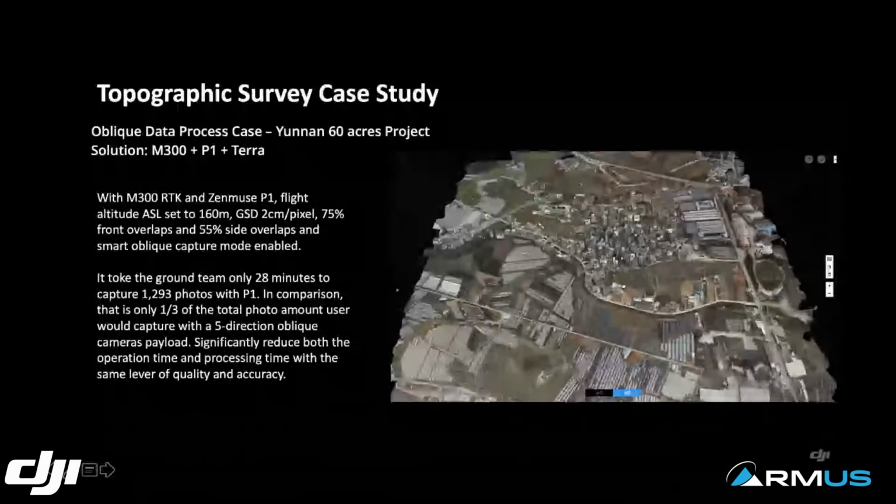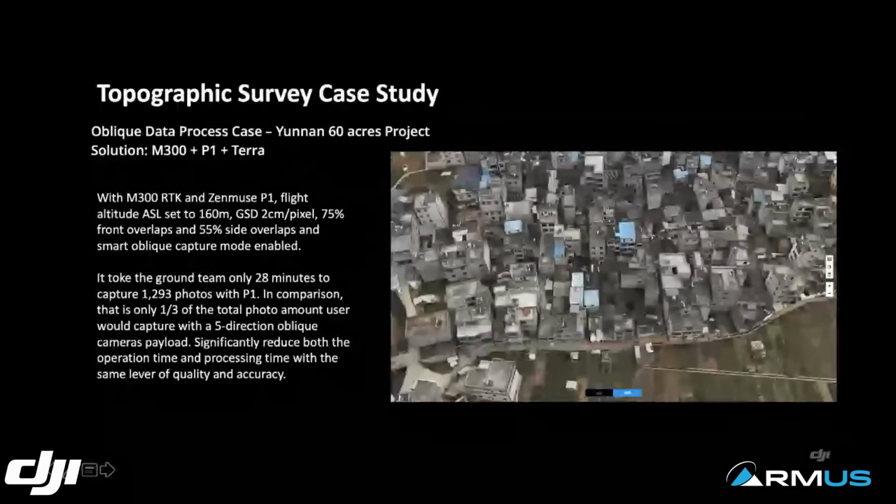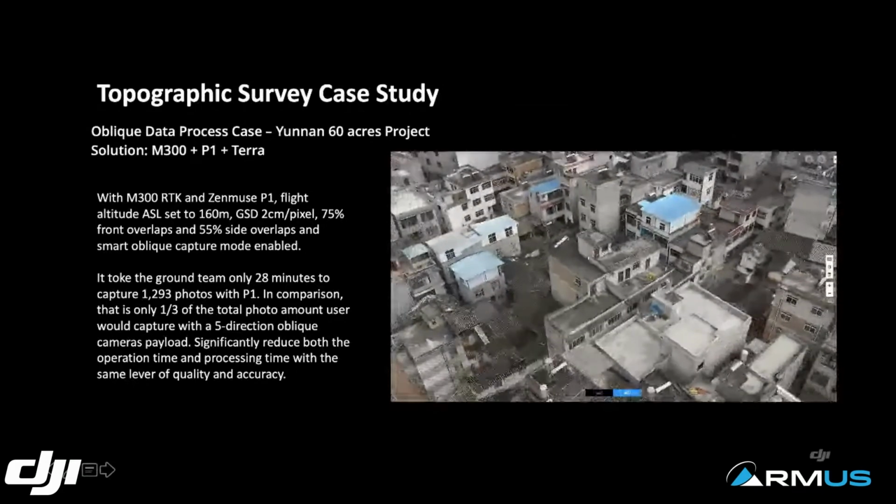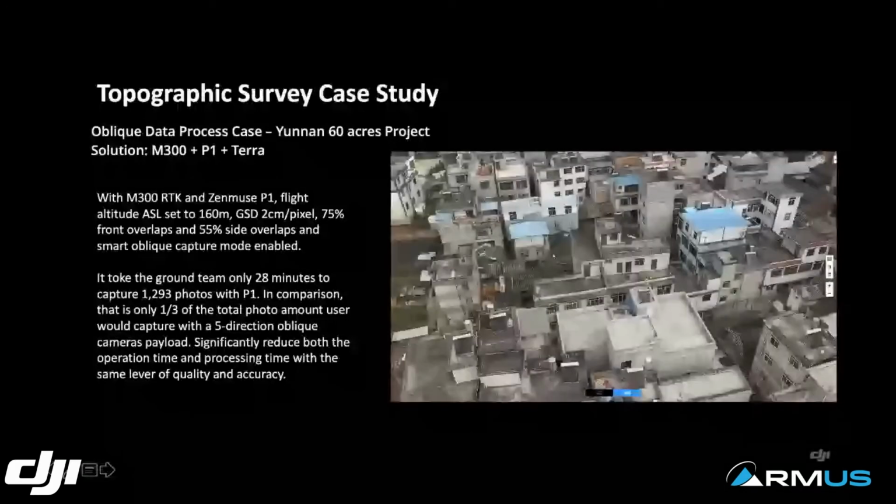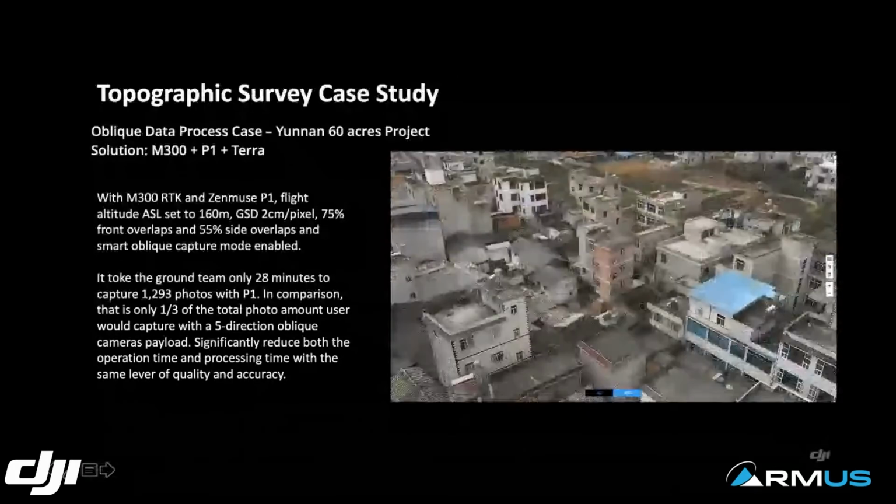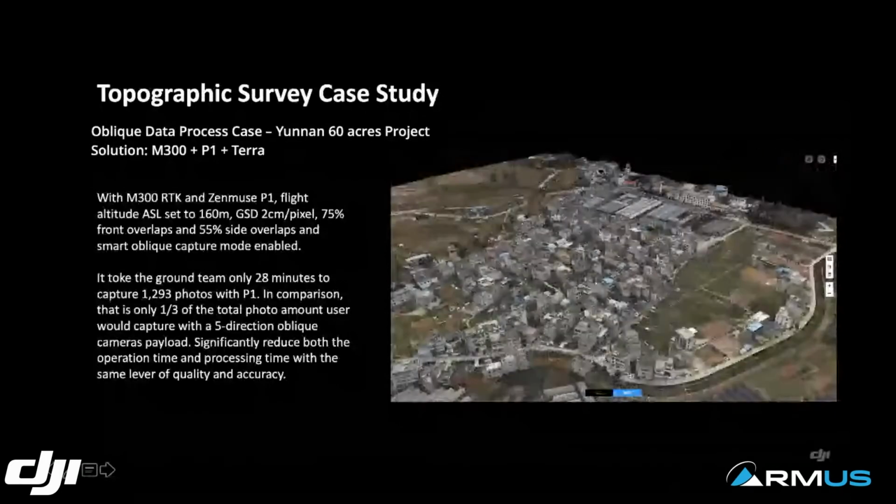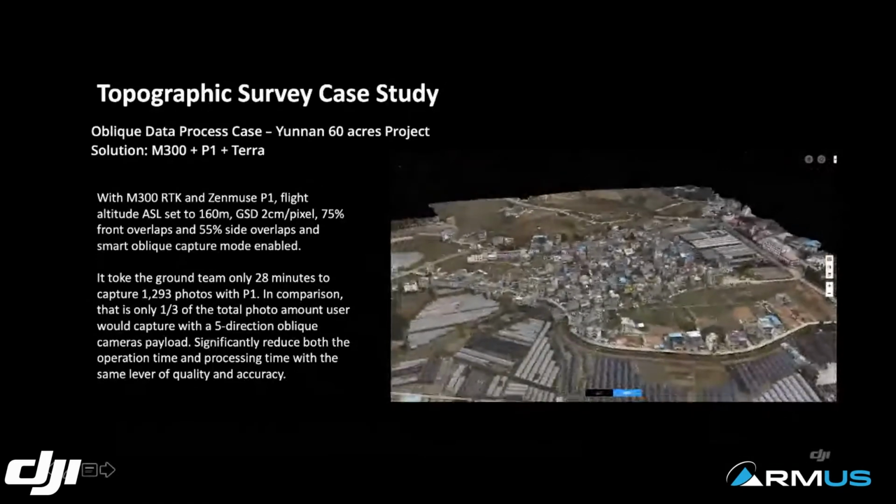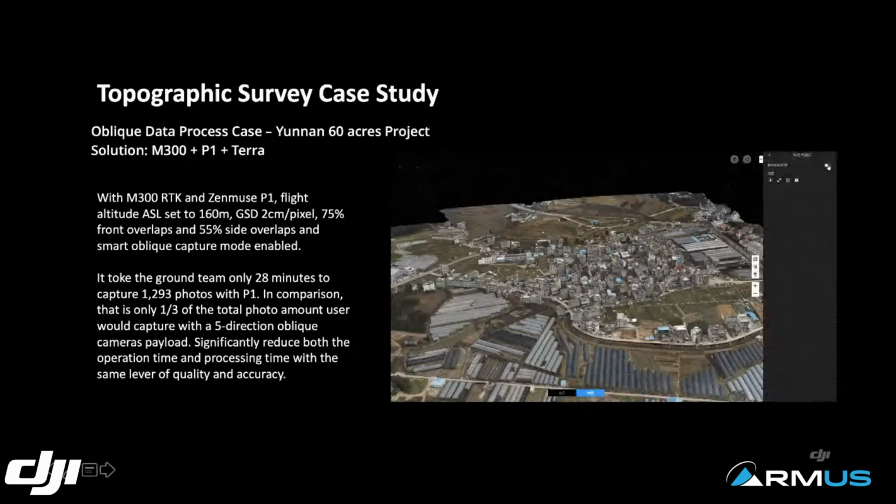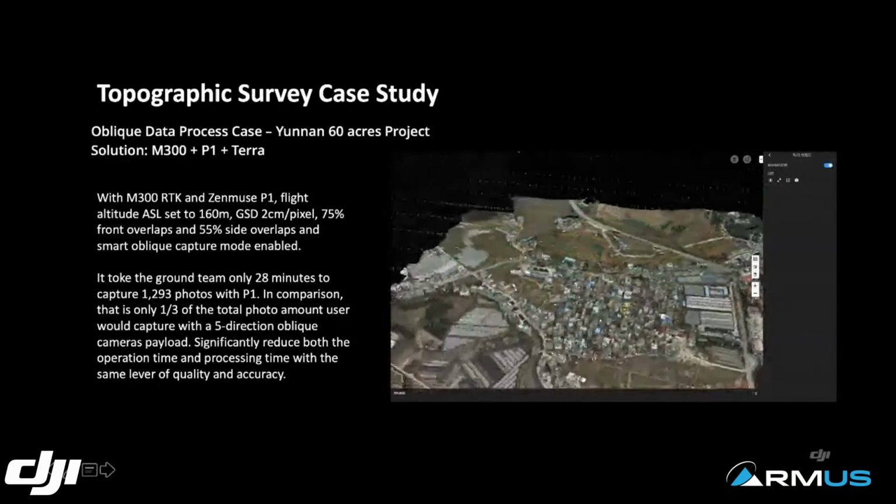So based on our experience, for this specific example, the P1 captured only 1/3 of the photos, and was still able to generate great results compared to the 5-direction oblique camera sets. The total amount of time to capture is only 28 minutes. It's only 28 minutes.